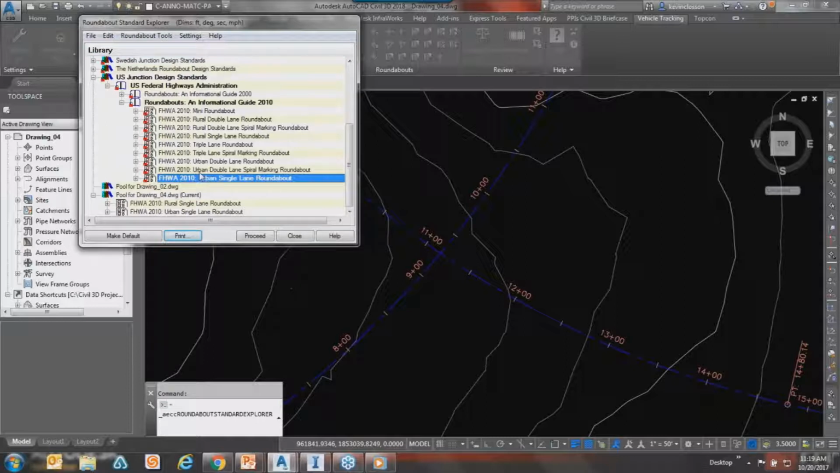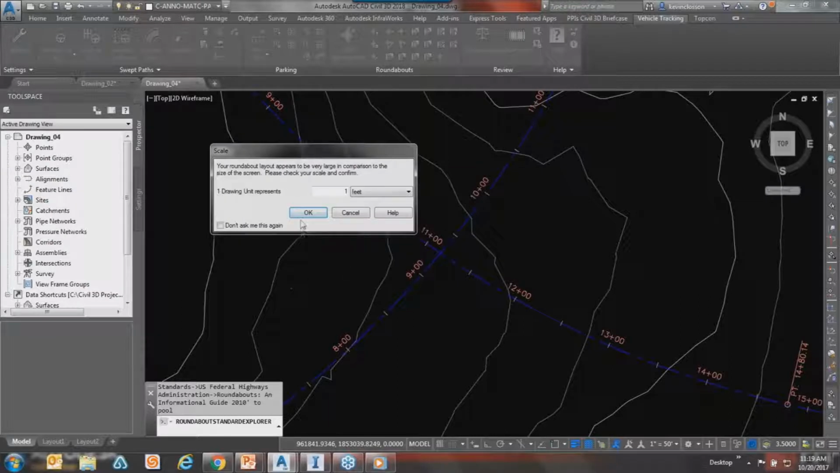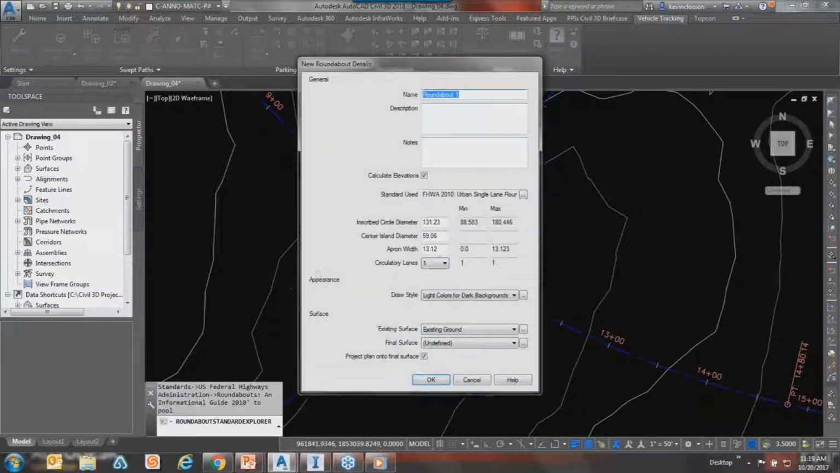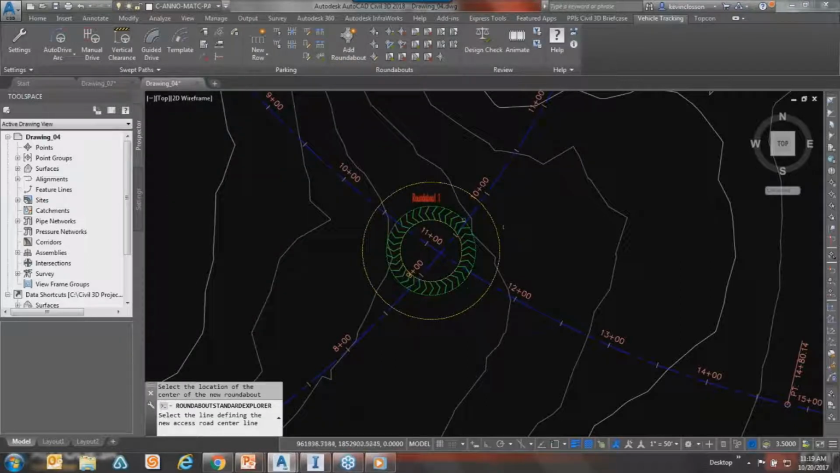I think I hit close. All right, so anyway, I'll grab whatever the default is. I'll hit proceed. It looks like it matches up. And I'll say OK to this, place it, there it goes. I think I hit enter after this is what happened.